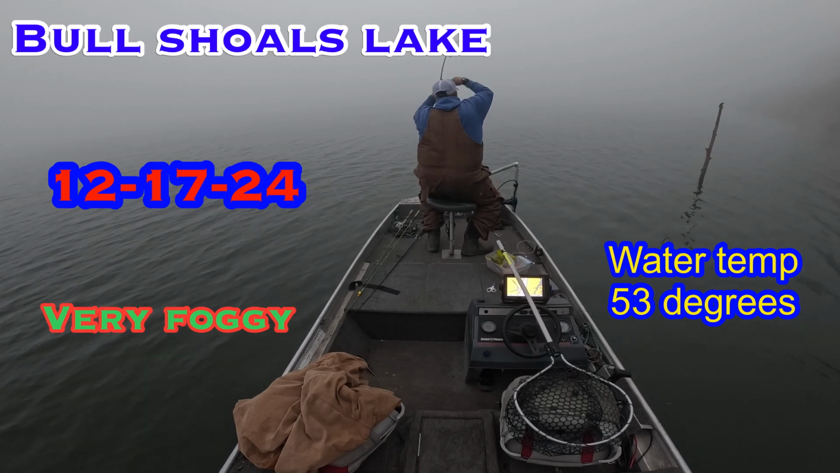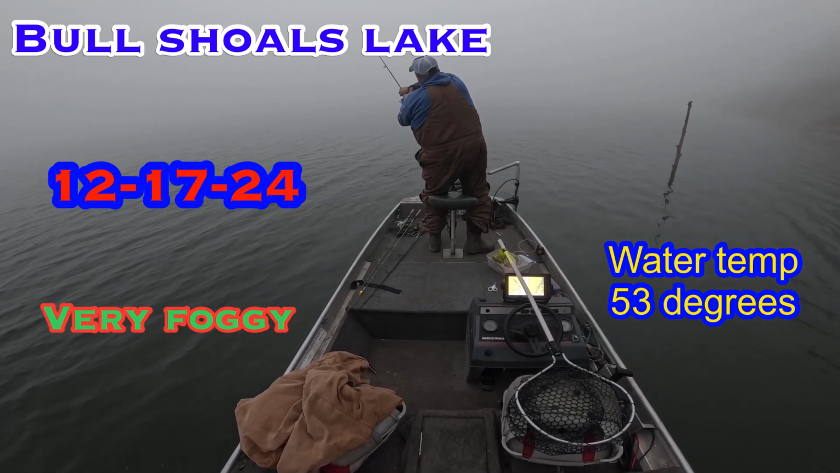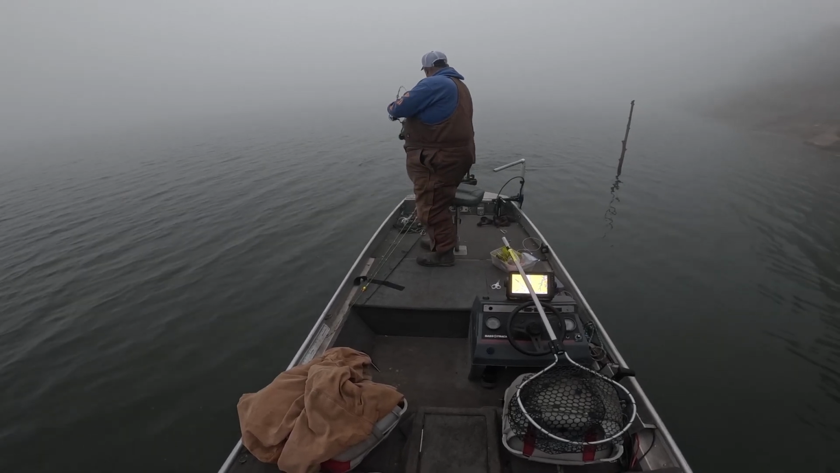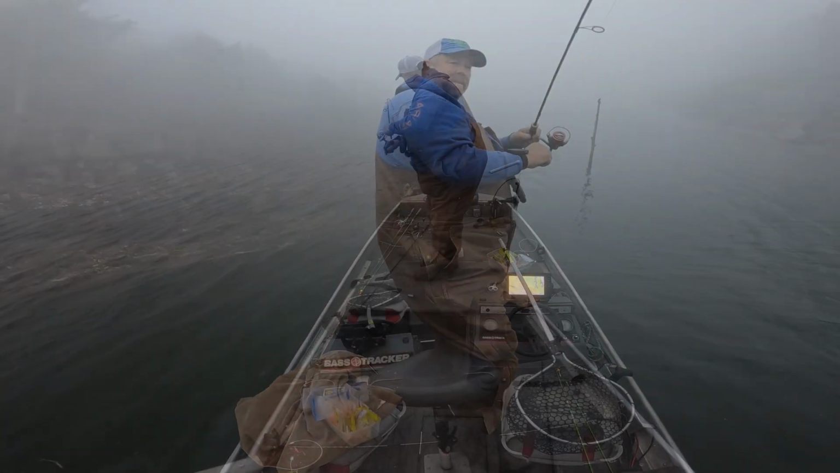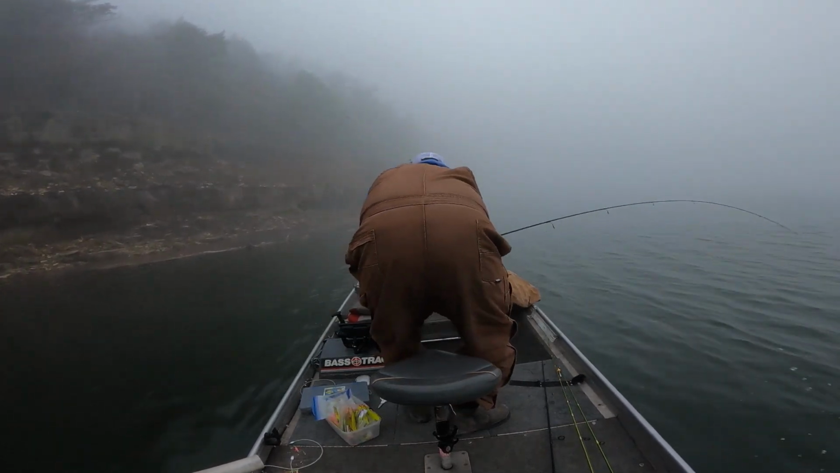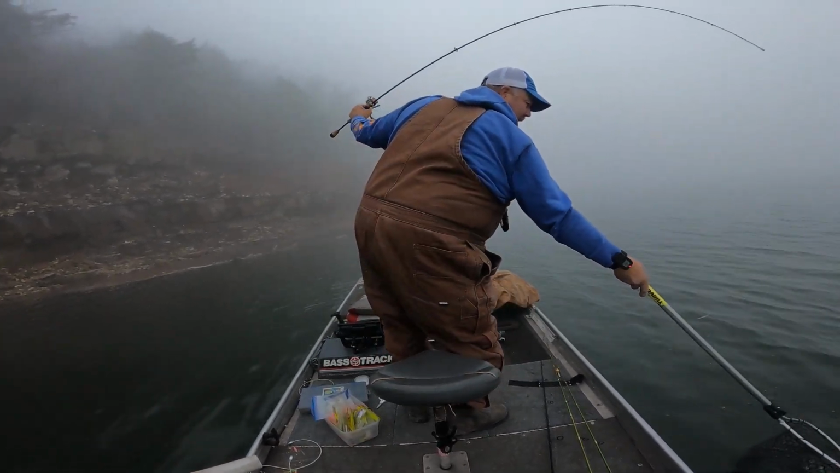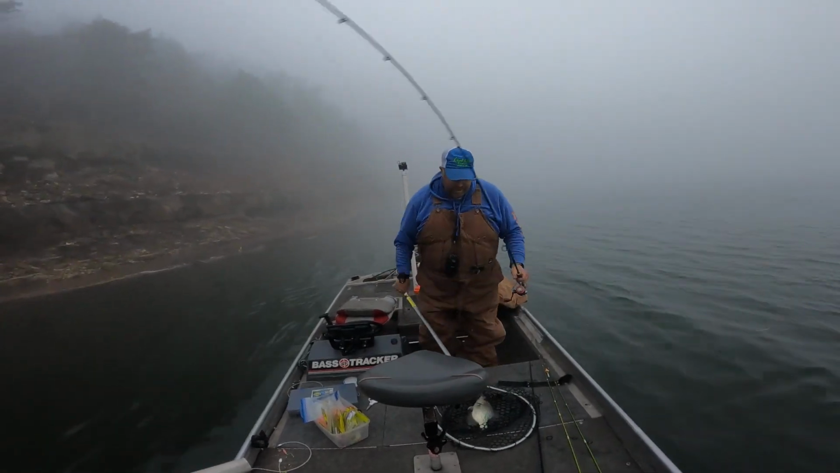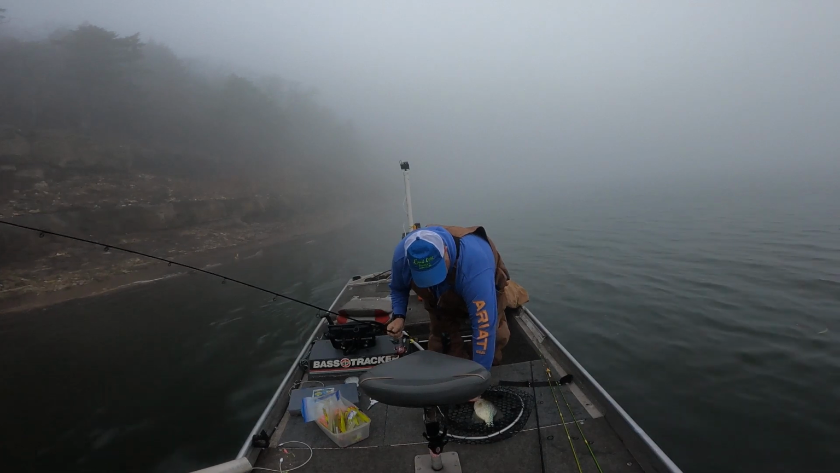Got him. First fish of the day. There we go. First keeper of the morning.